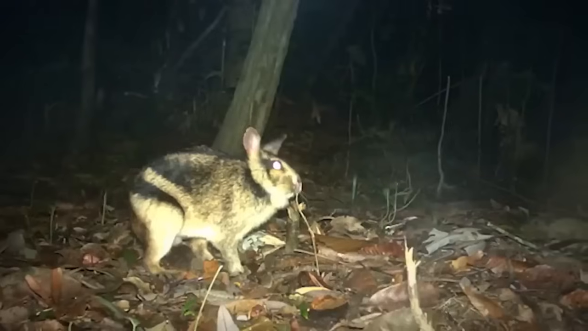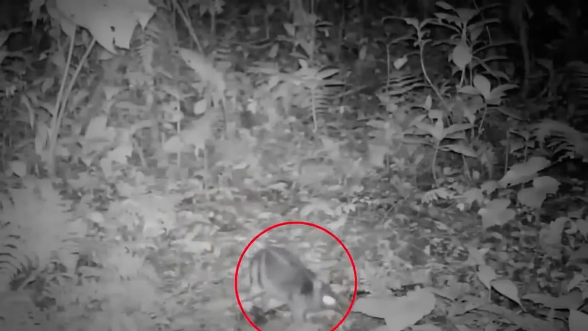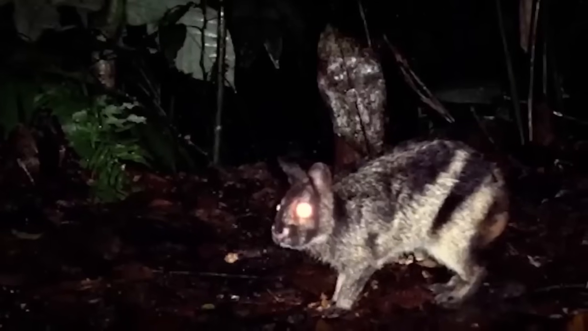The elusive striped rabbit. Ever heard of the Sumatran striped rabbit? No worries if not, because this cutie is a true master of hide and seek. This rare rabbit is so weird that it's only been spotted on camera a handful of times. Talk about being camera shy.